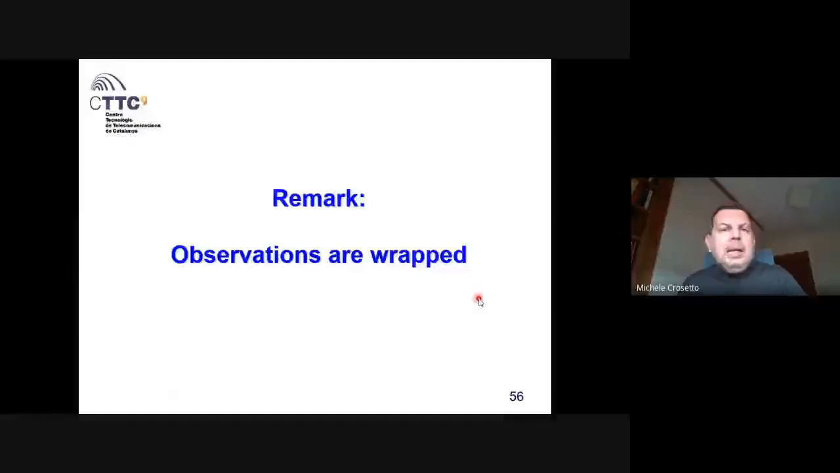Good. That was some examples. I have one remark. When we saw the equation at the beginning, I omitted to comment that what we observe, the interferometric phases, are so-called wrapped values. What does wrapped mean?